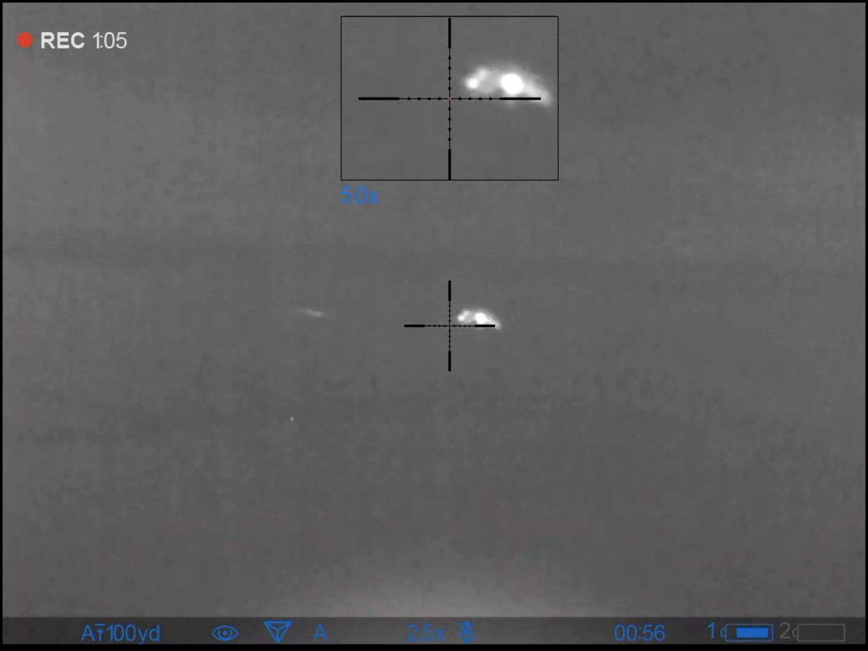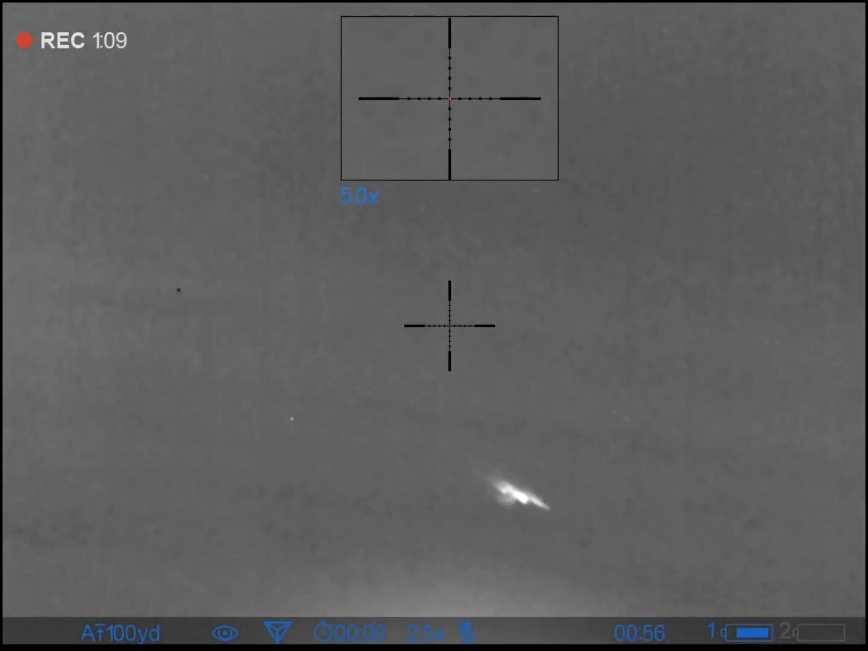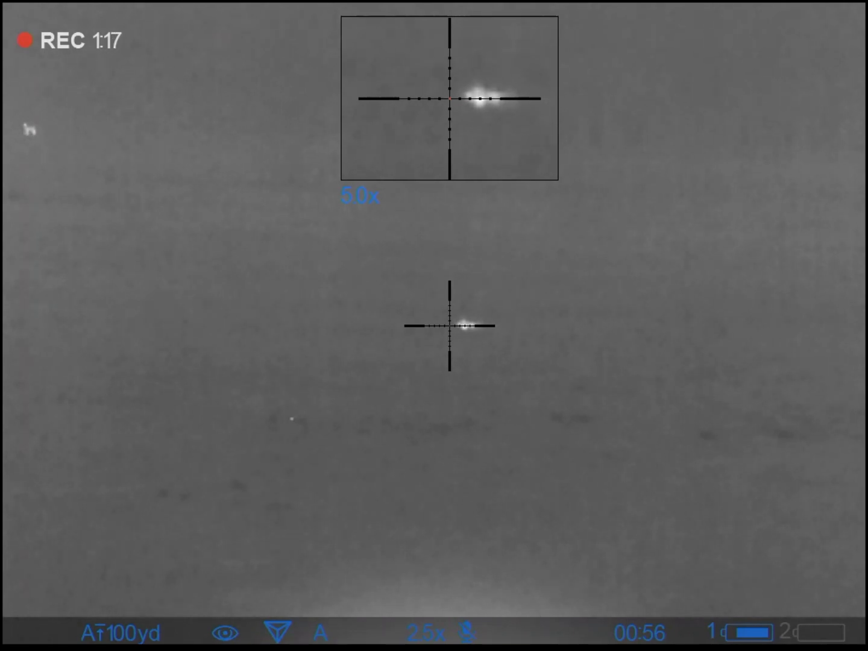I hit him really well and actually shot a few times, and I think another time as well, but I don't think either of us touched him again. I think the first shot was all I needed. It was through the vitals, but kind of out the guts. He was quartered towards me, but that took care of him.